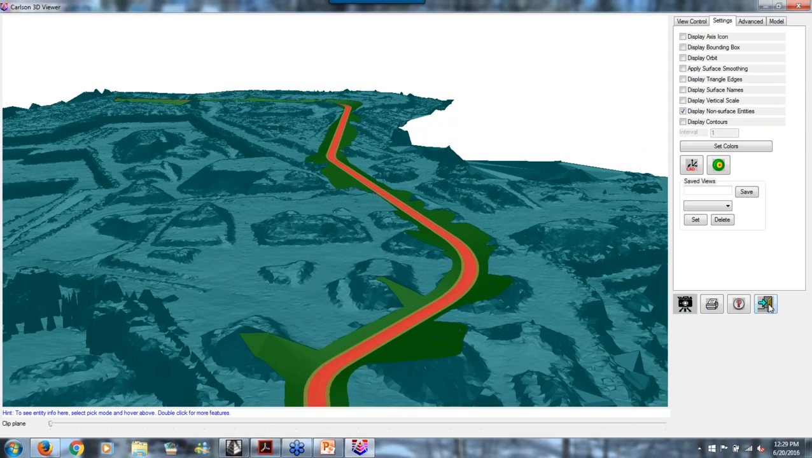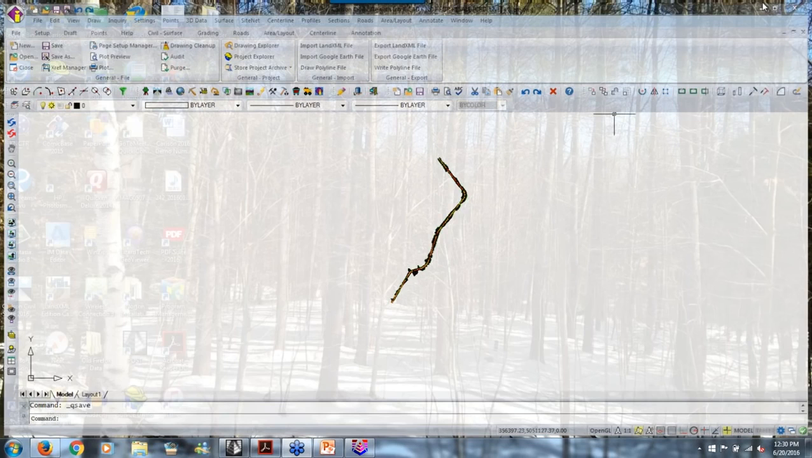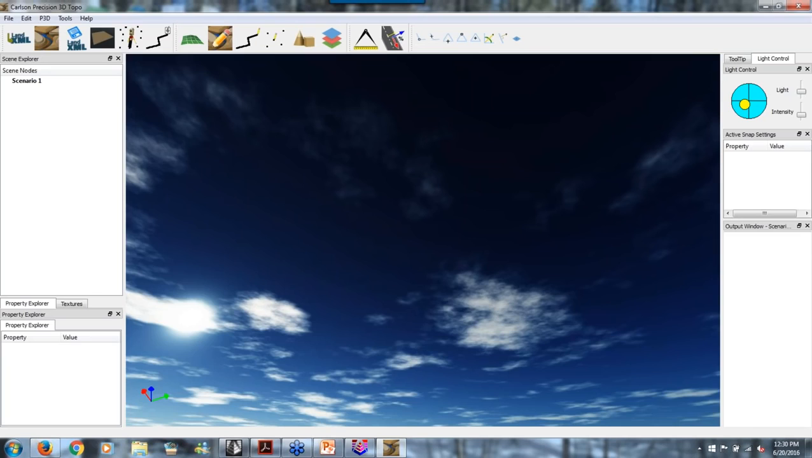Okay, so there, we'll exit here. Again, lots of other things we could do, but that's okay. And then we save, just to be sure, and then we fire up Carlson Precision 3D. This is the free one, I'll show you that in just a second. This is the paid one. This is $1,000 US. This is our new platform.